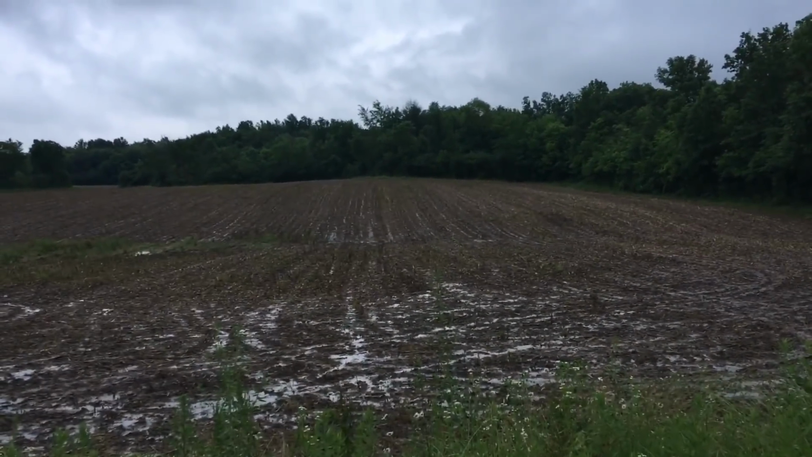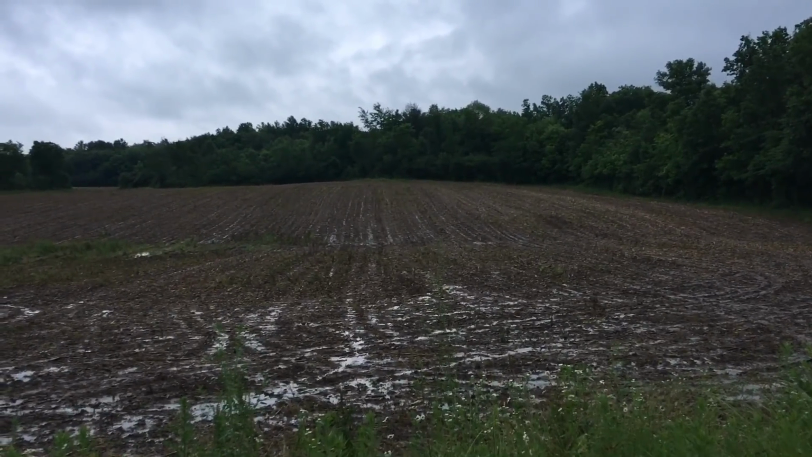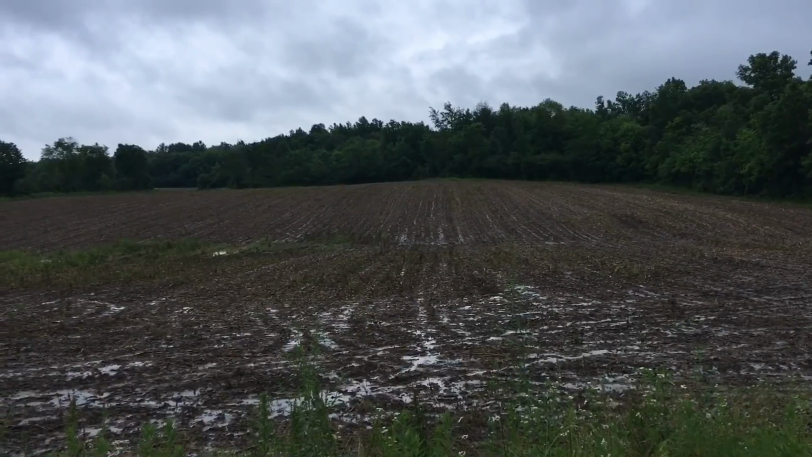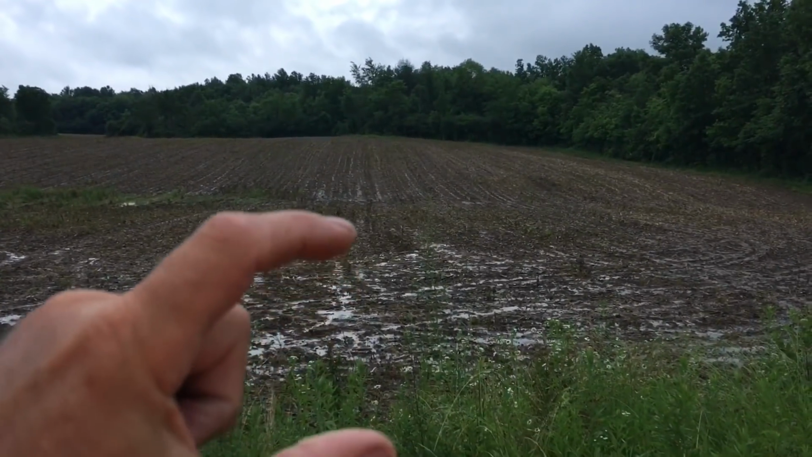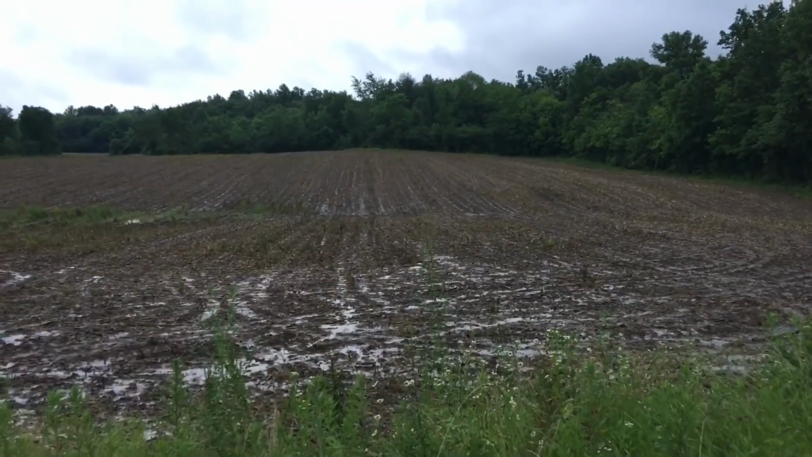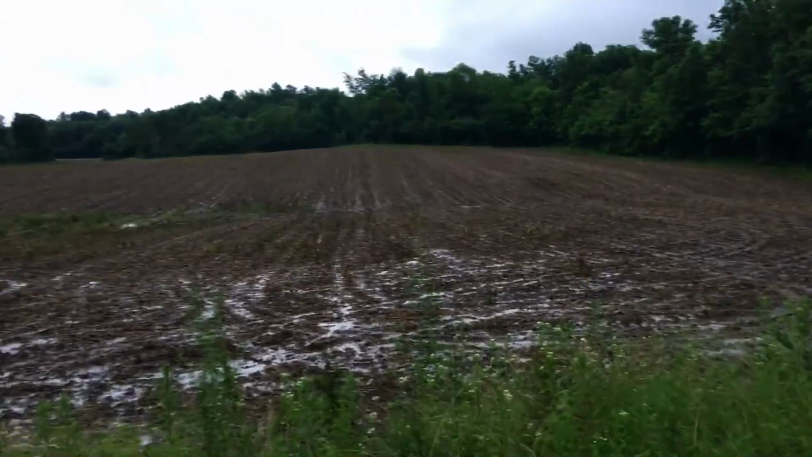But anyway, it had to be at least 10, 12 years ago when I got my first thermal. It was a Flare i3, the vertical handheld one. It had the little 2.1 inch display on it. And I was sitting here, just like I am now.